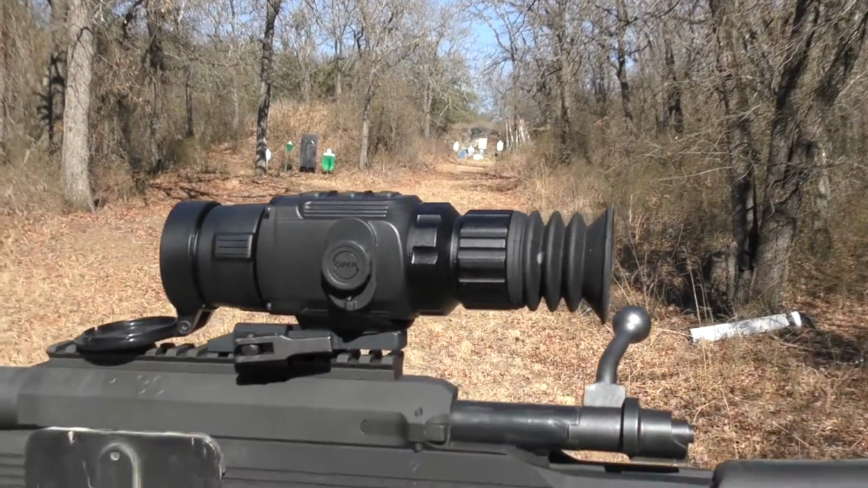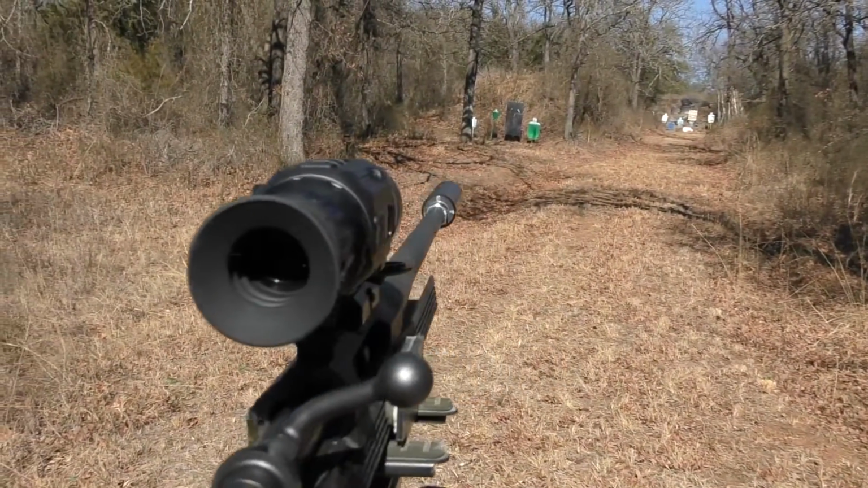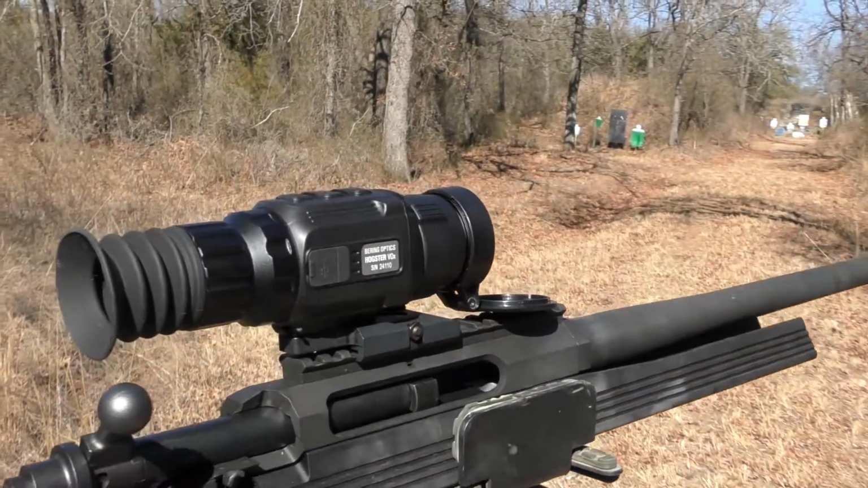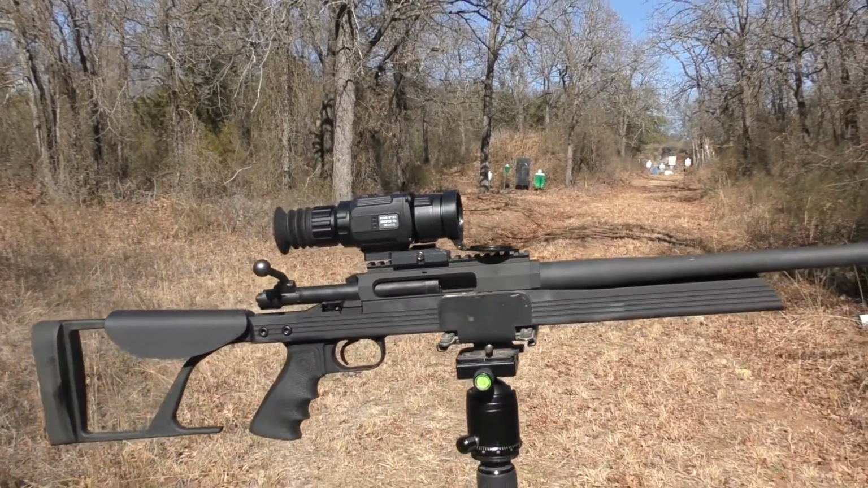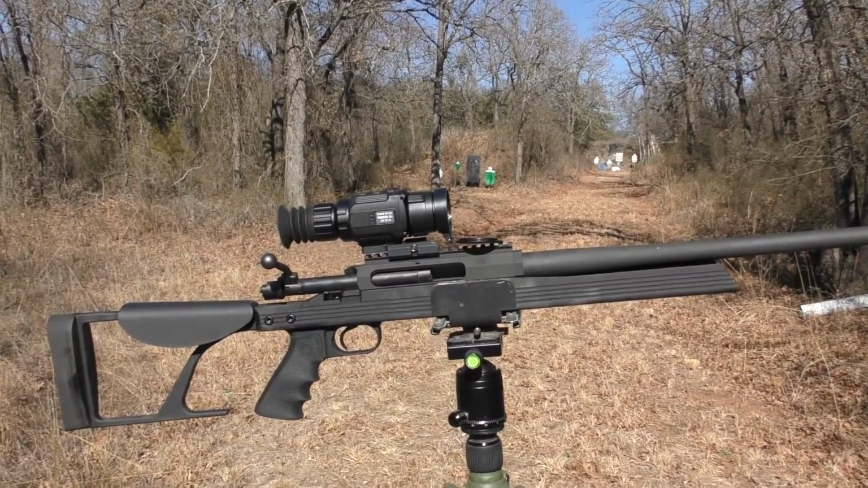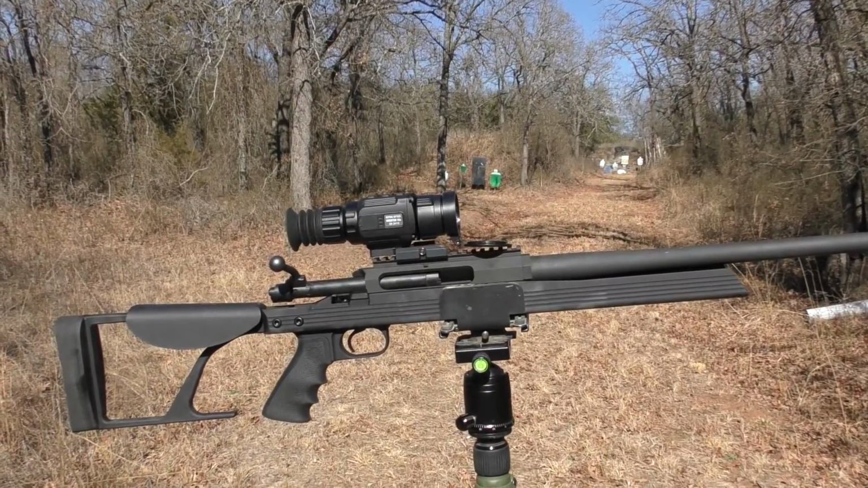So we're going to get this out on the bench. I first want to review setting up the tension on the scope mount, and then we'll take a few shots at 100 yards, see how it groups on this 22-250 rifle, and I'll give you some details about the new upgraded specific features of the Hogster VIBE.